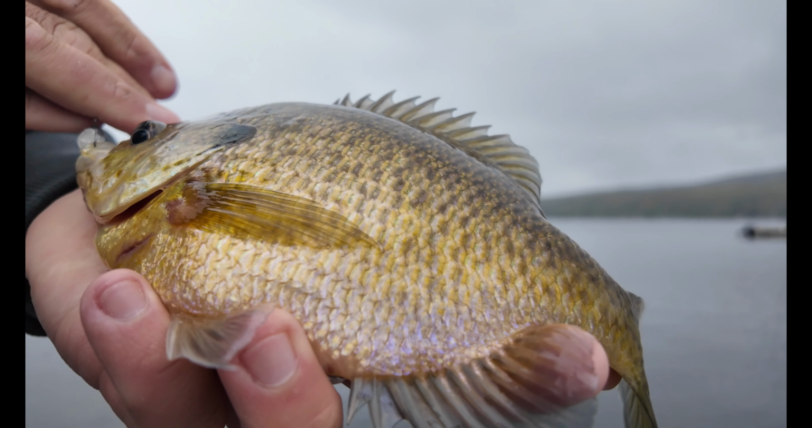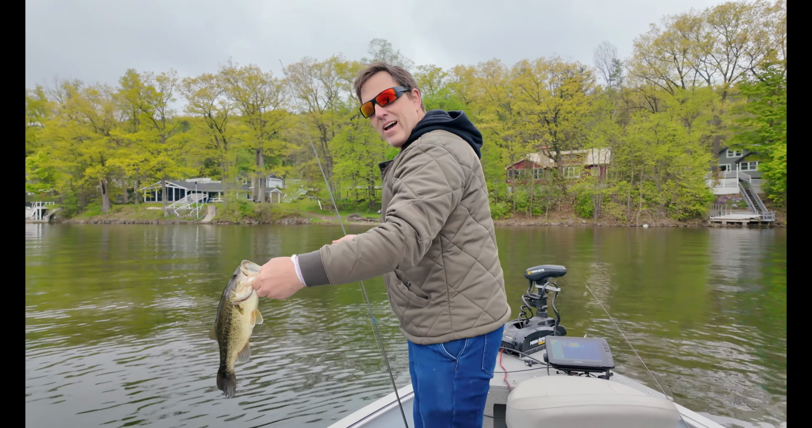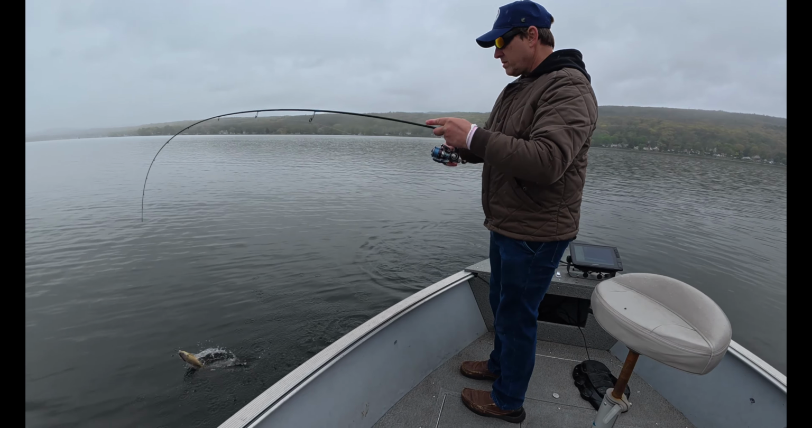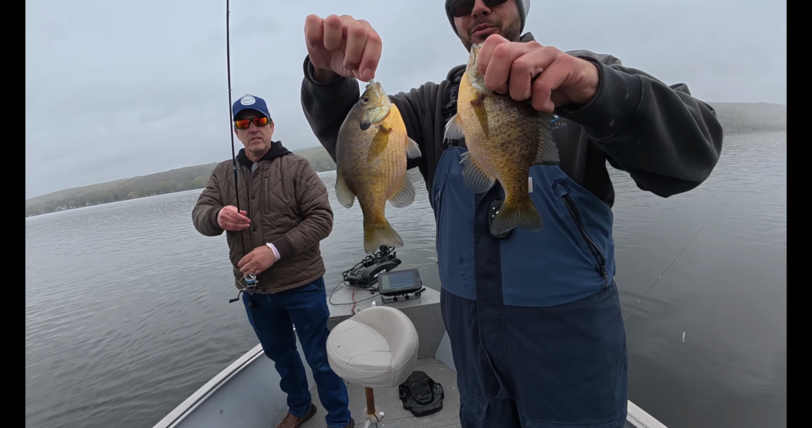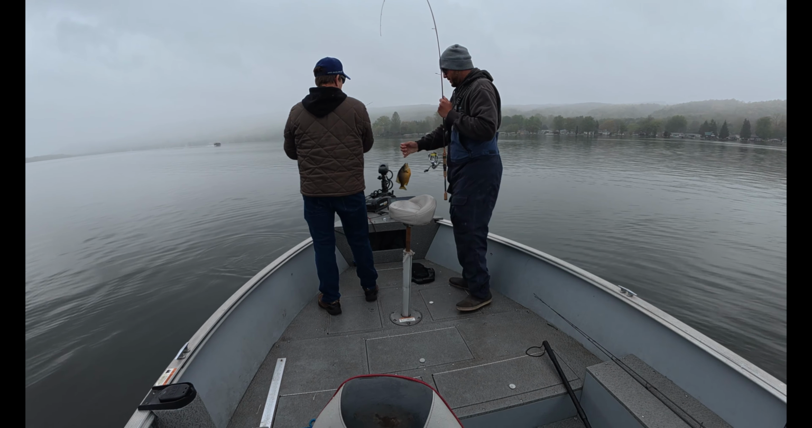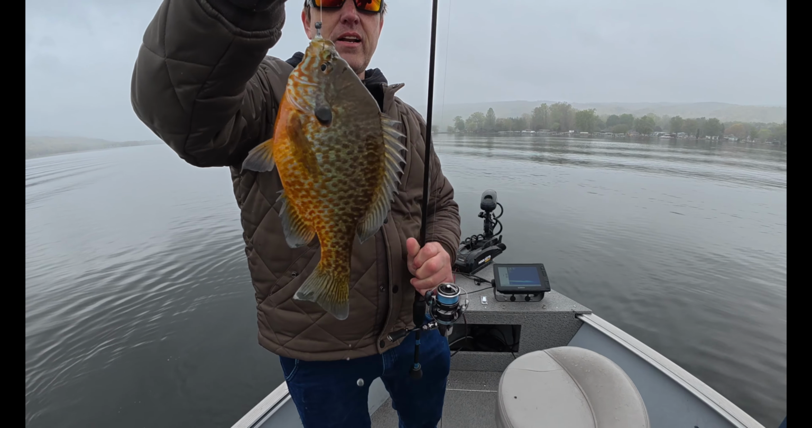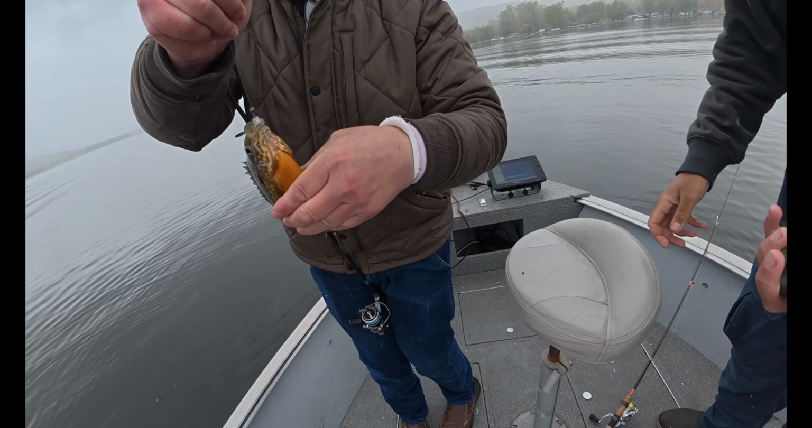Big old bluegill. Now these are getting, it's like we're getting into bigger ones. I know. That's crazy. Look at that.